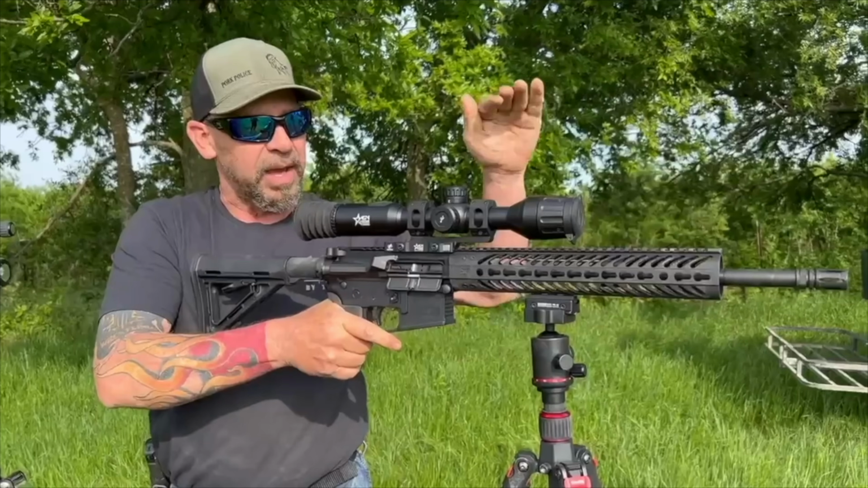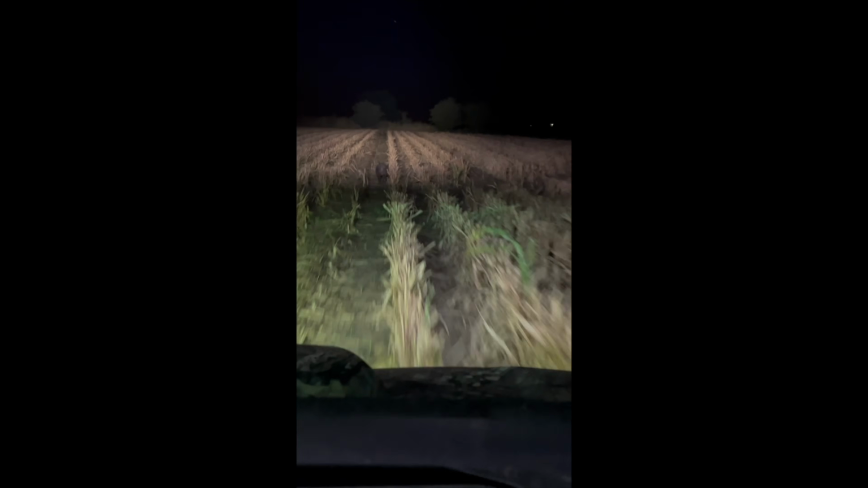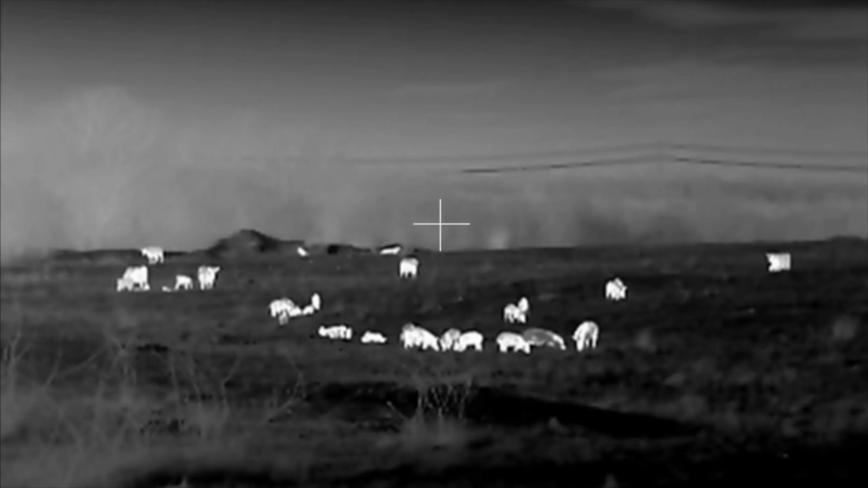to adjust it to get it back on level. If I'm doing a spot and stop, be ready to roll.